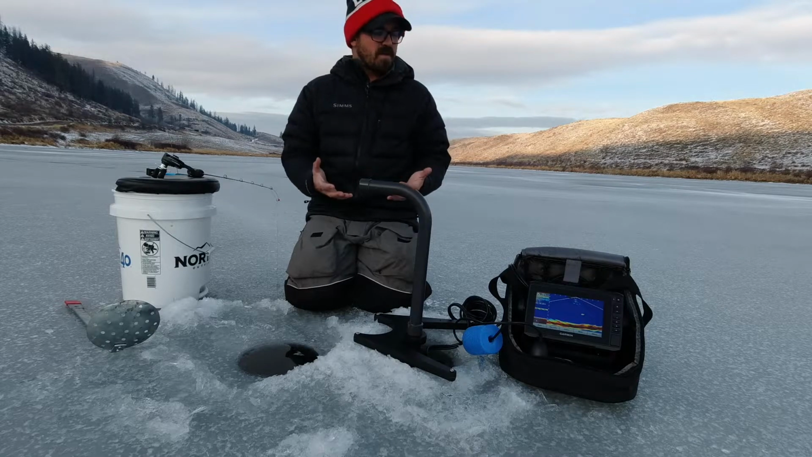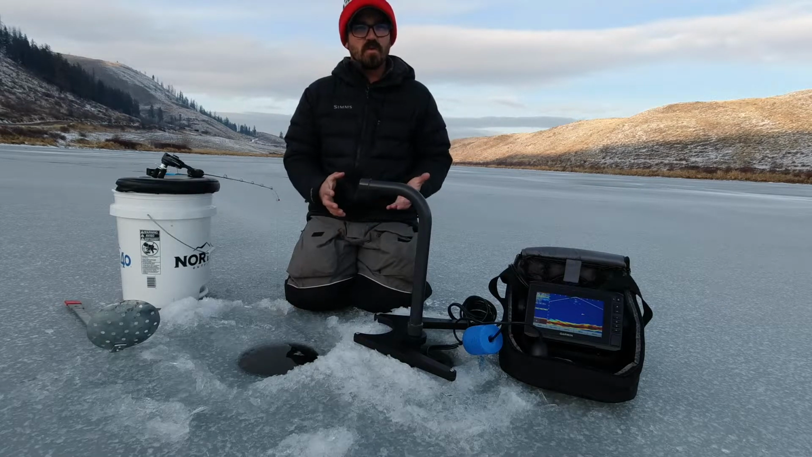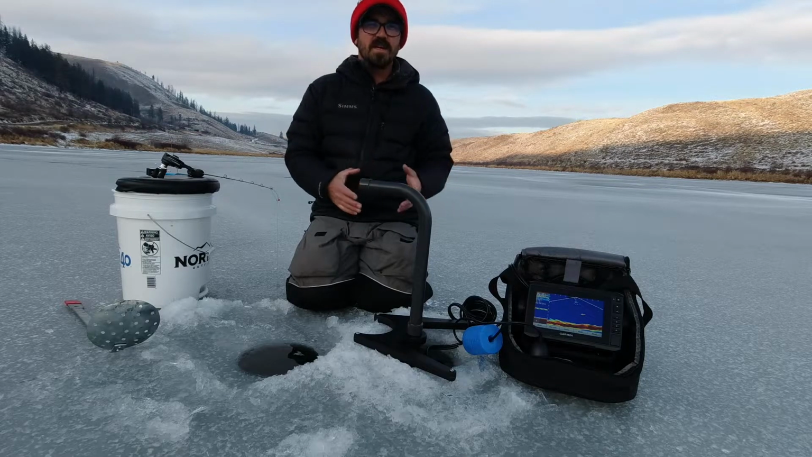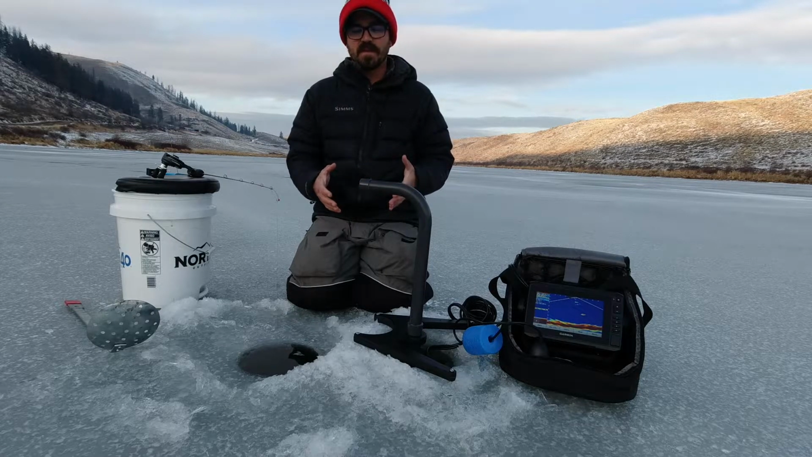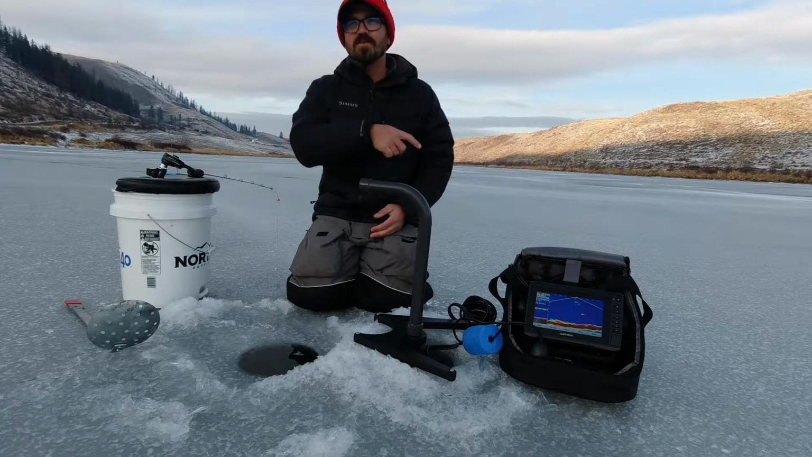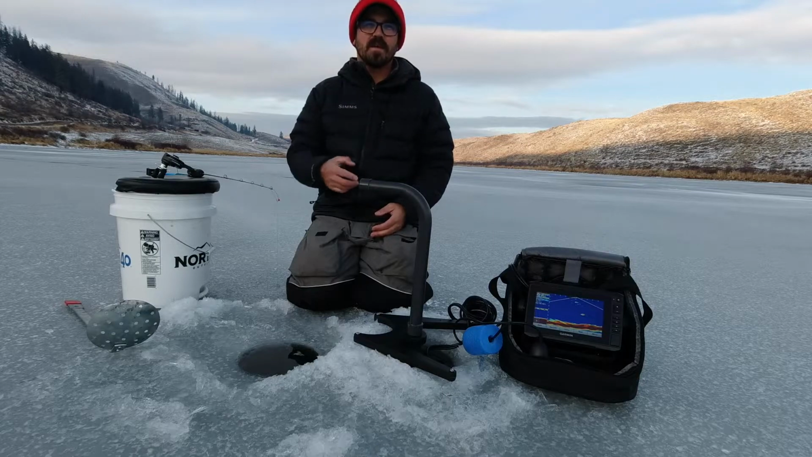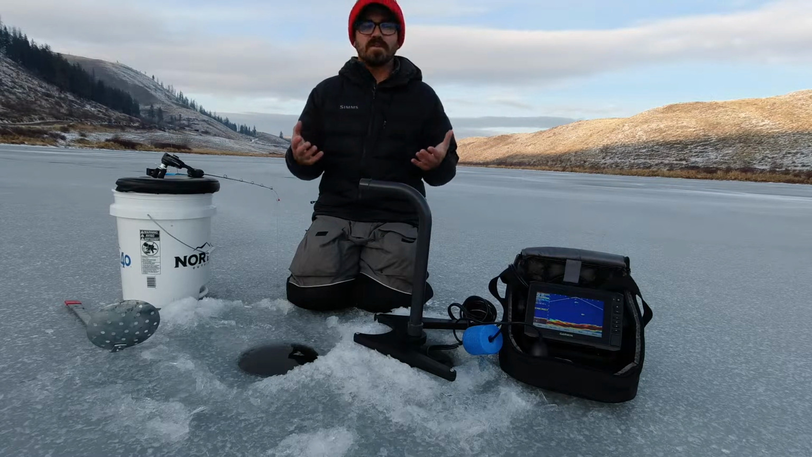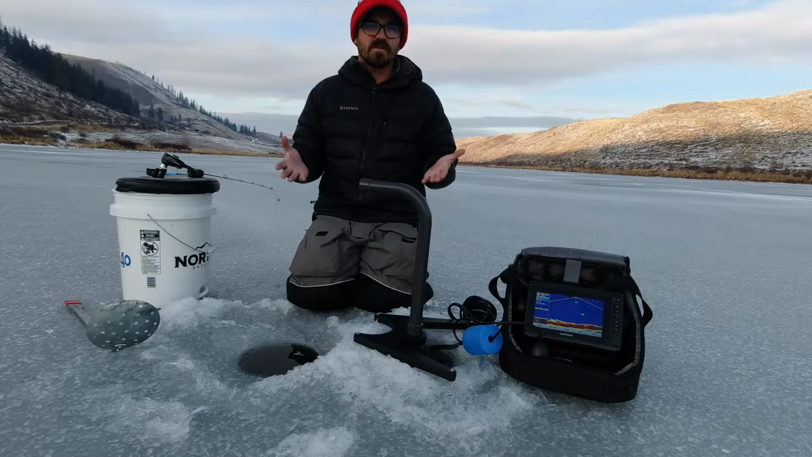I have a lot more positive things to say about it. Number one is that even though today this unit didn't necessarily help me find fish, it did help me save time in that I could drill a single hole, fish for a while, and if I didn't see anything, I could look around for 100 feet around me. And I just wasn't seeing a lot of fish, which gave me the impression that there just wasn't a lot of fish in this lake today.